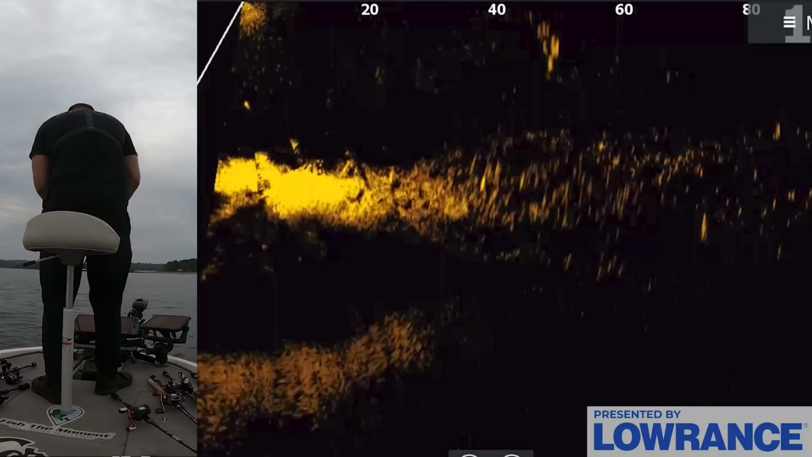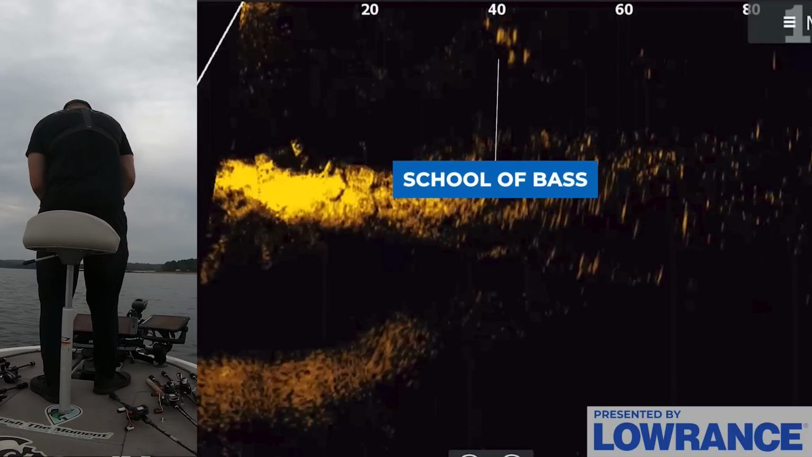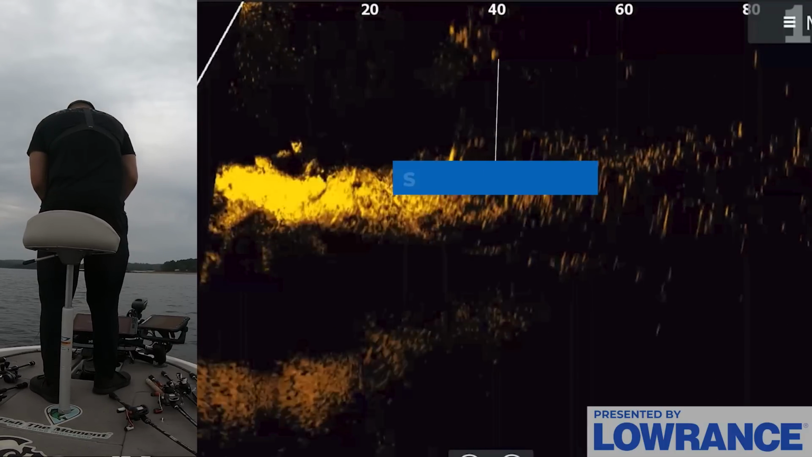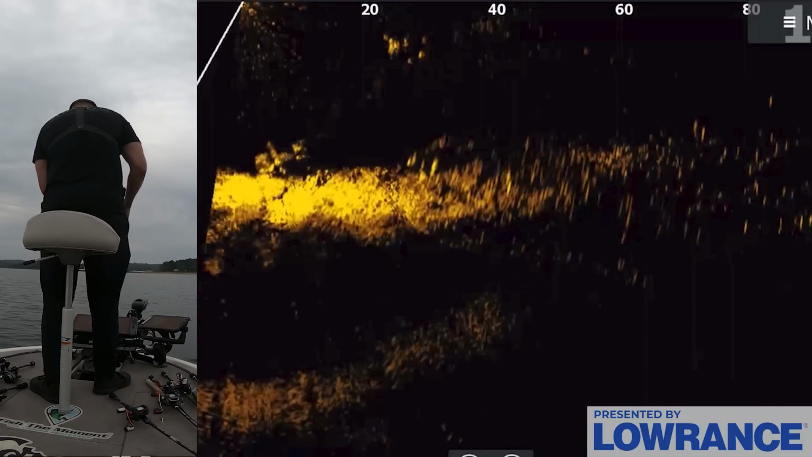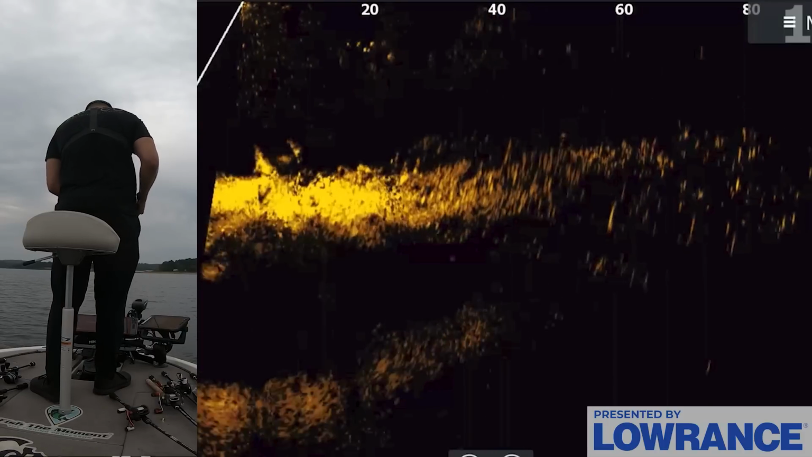Oh, come on, eat it. There's like 10 of them on it. Eat it, eat it, eat it. Come on. Just gotta keep that bait coming. Maybe see if I kill it.